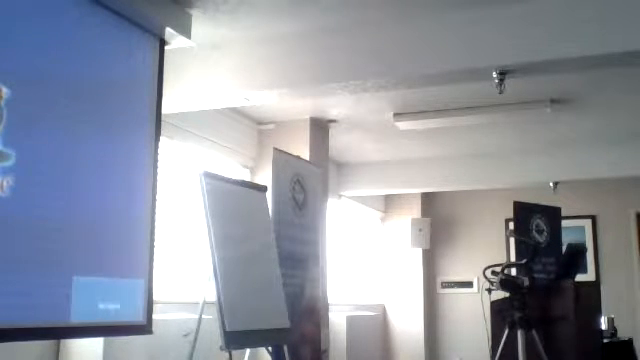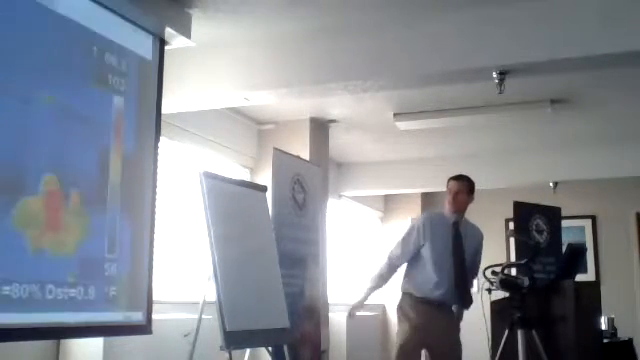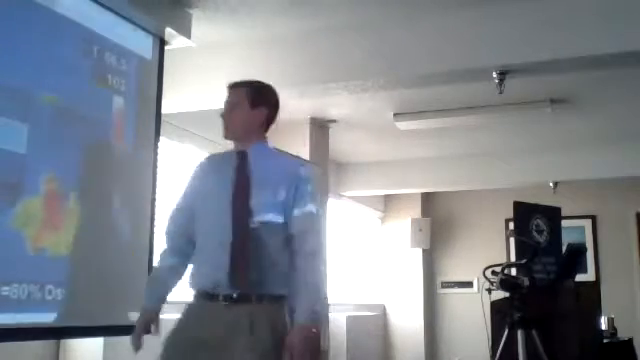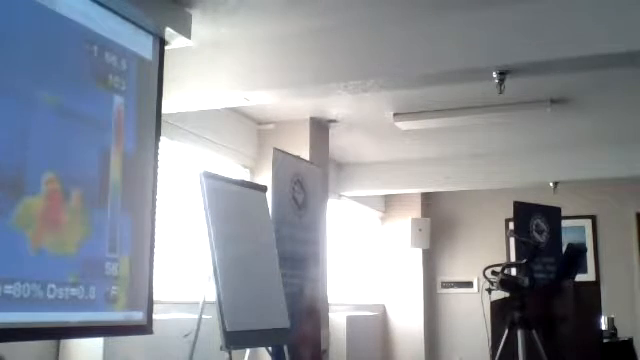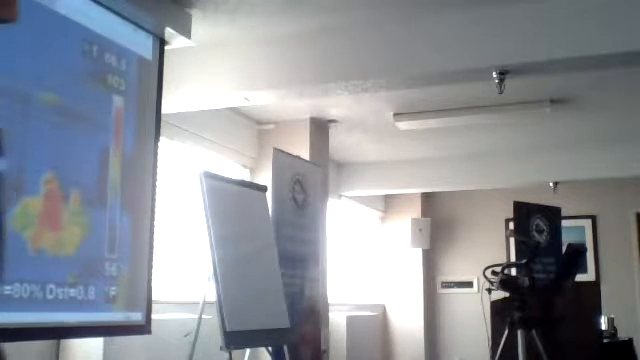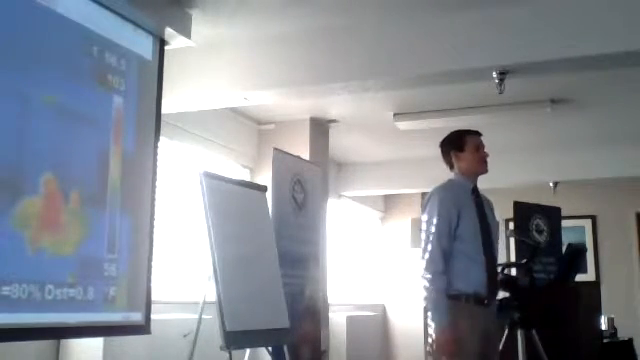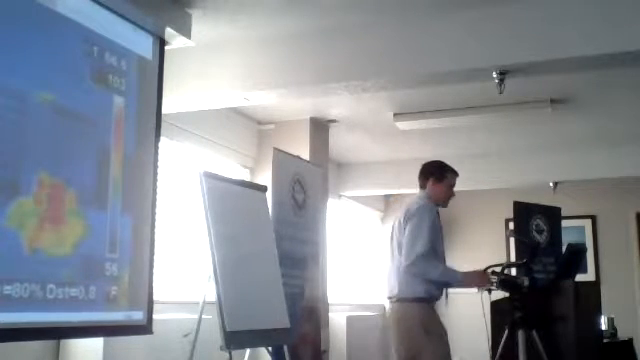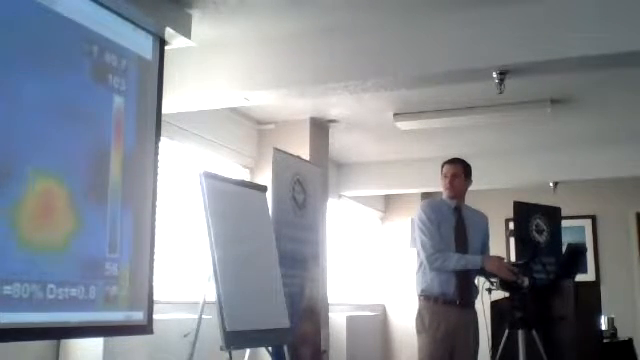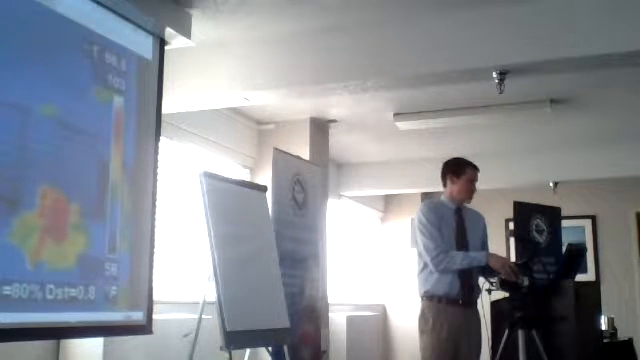Let me reset my computer here. Turned off on me. So what you're seeing in this screen right now is a 320 by 240 pixel image. It's measuring 77,600 pixels 60 times per second. That's like 3.5 million temperatures per second that the camera is actually measuring. And when you're focusing the camera, the outline of the target and the temperatures will change.